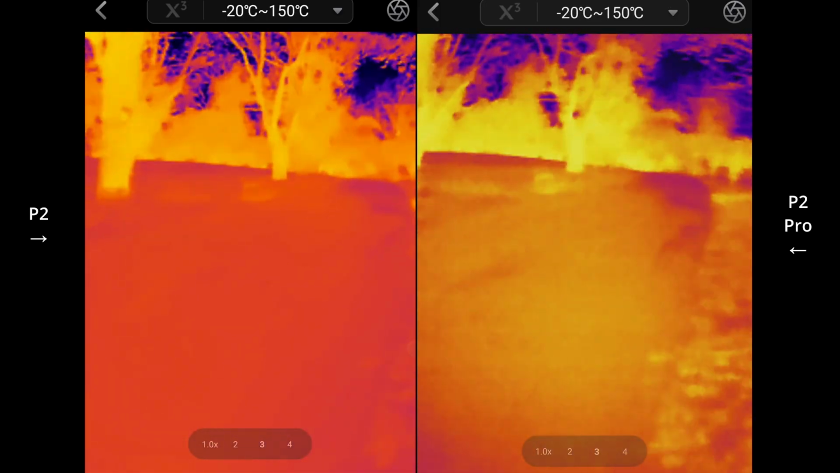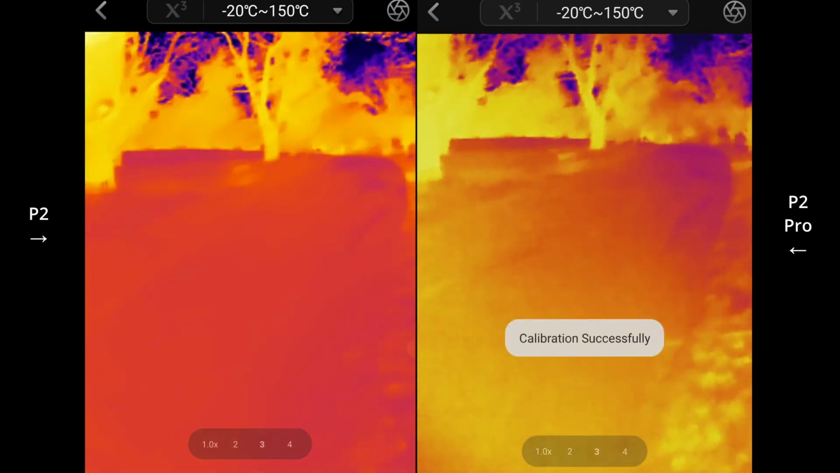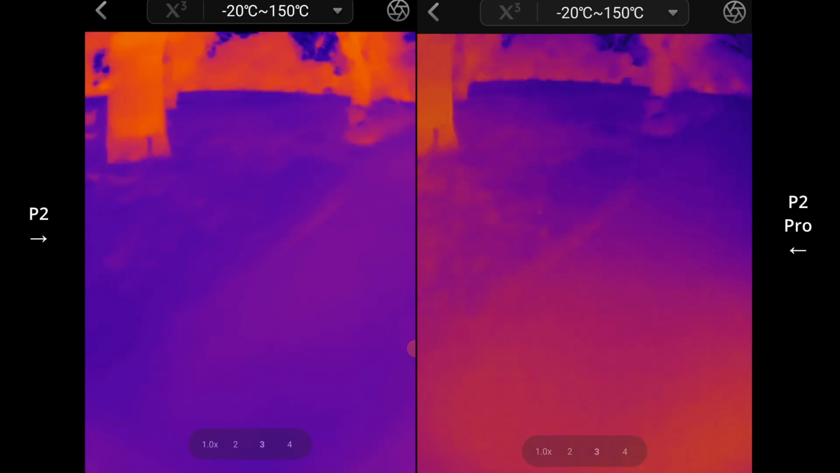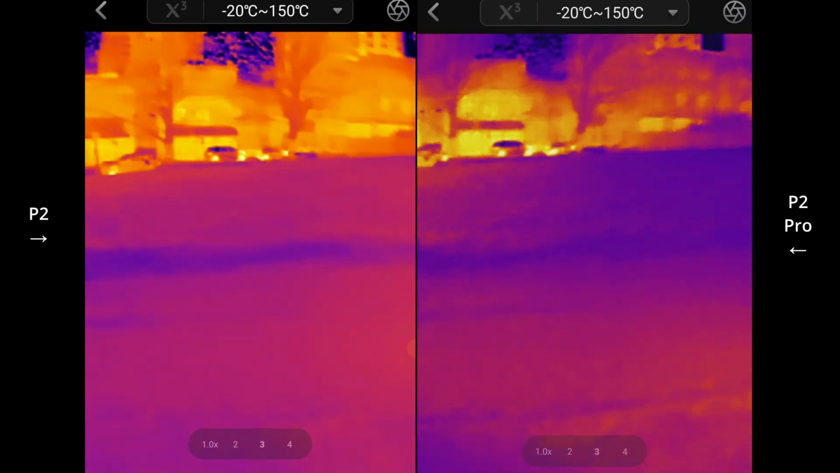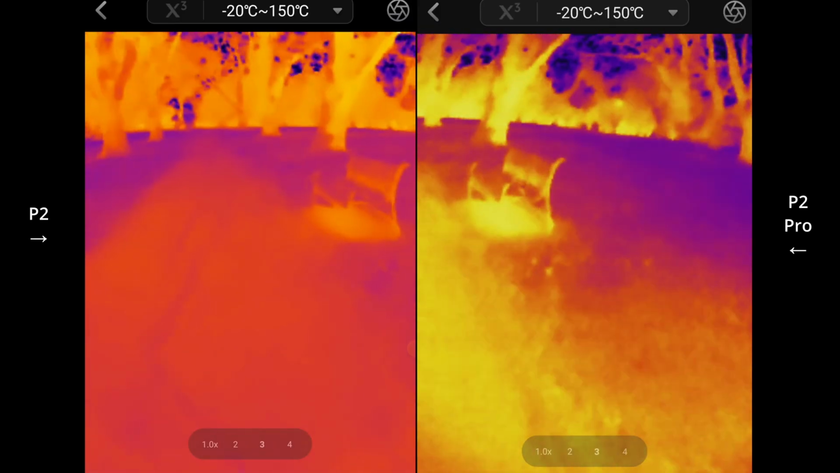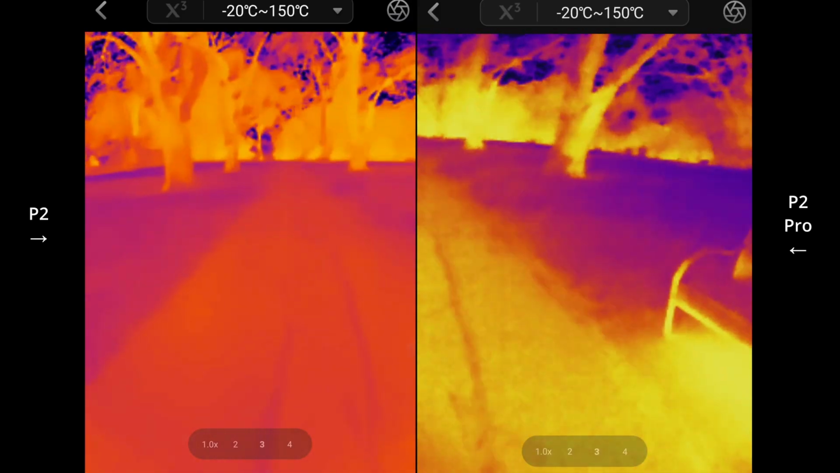Alright, so for a bit of a walk, and it's kind of good that it's rained a bit actually, because hopefully it just means that everything has cooled down a bit so we can see more contrasts. It's not funny, I can use two of these, one looking to the right and one looking to the left, so I've got a larger field of view.